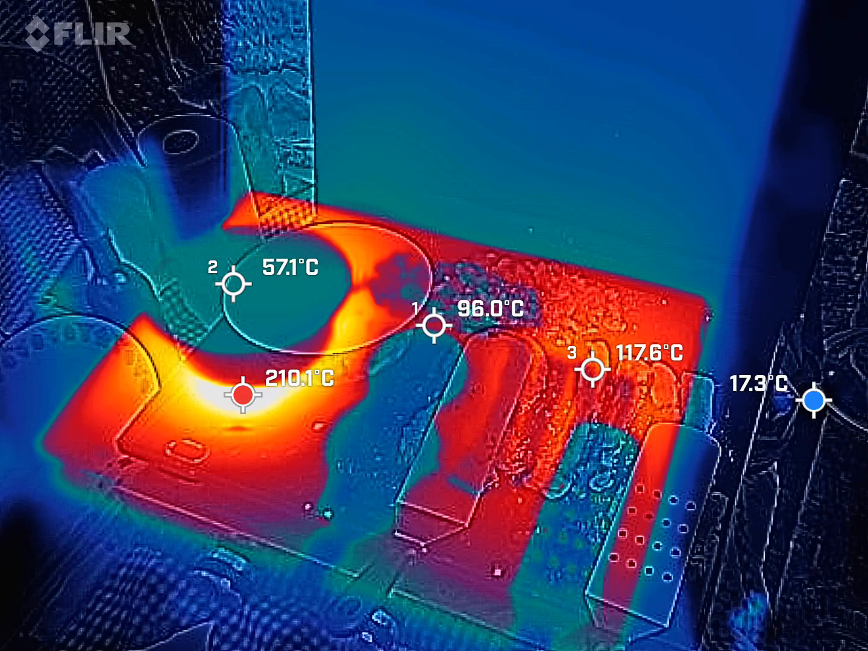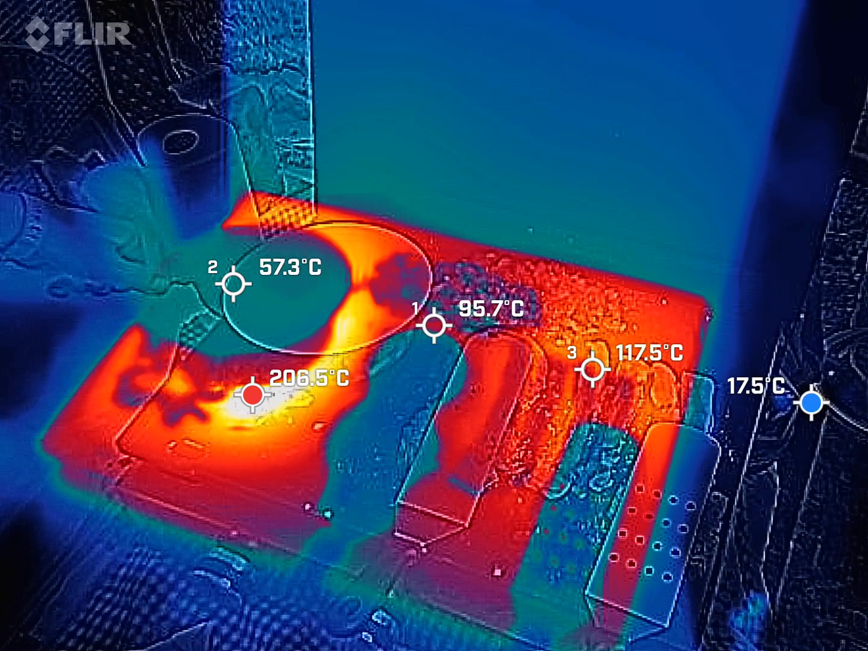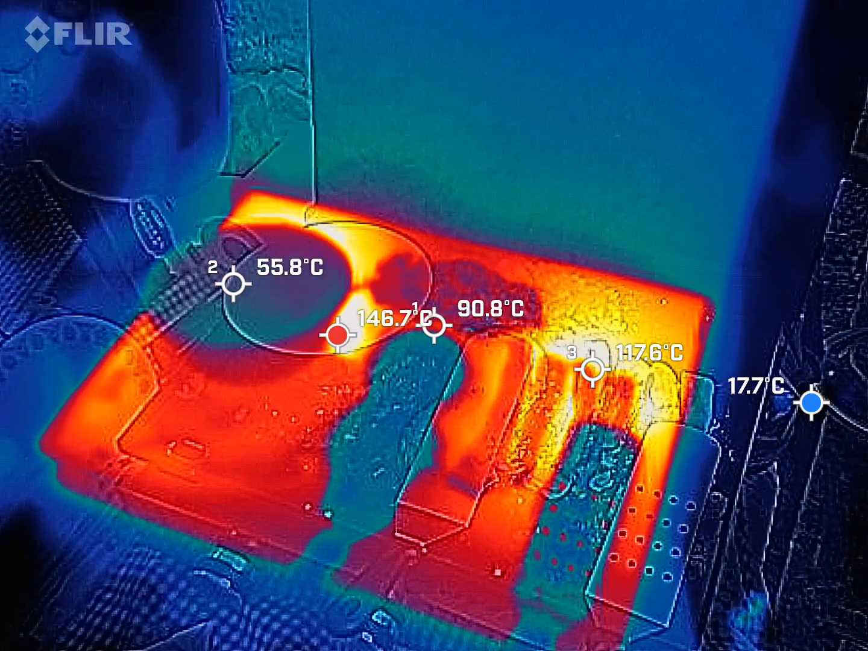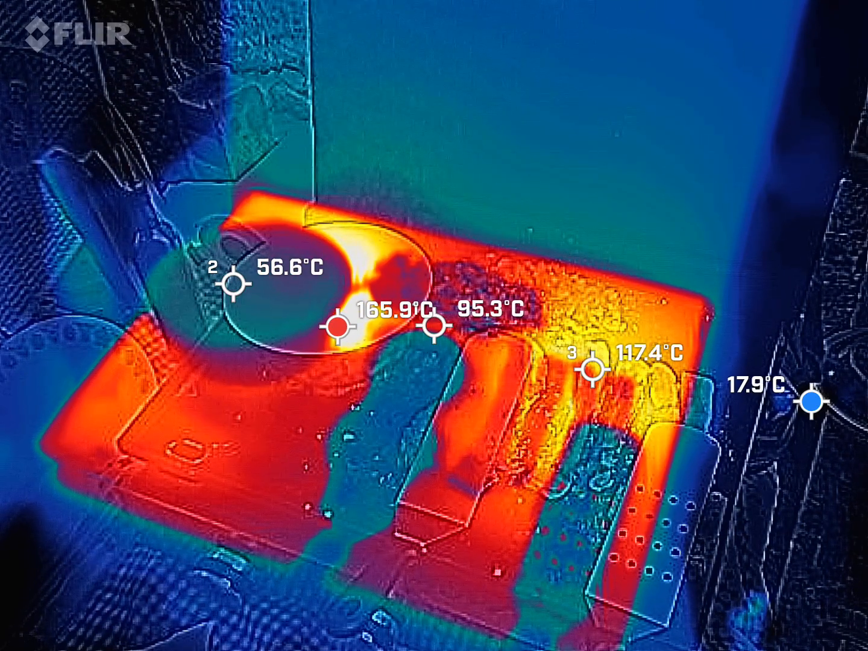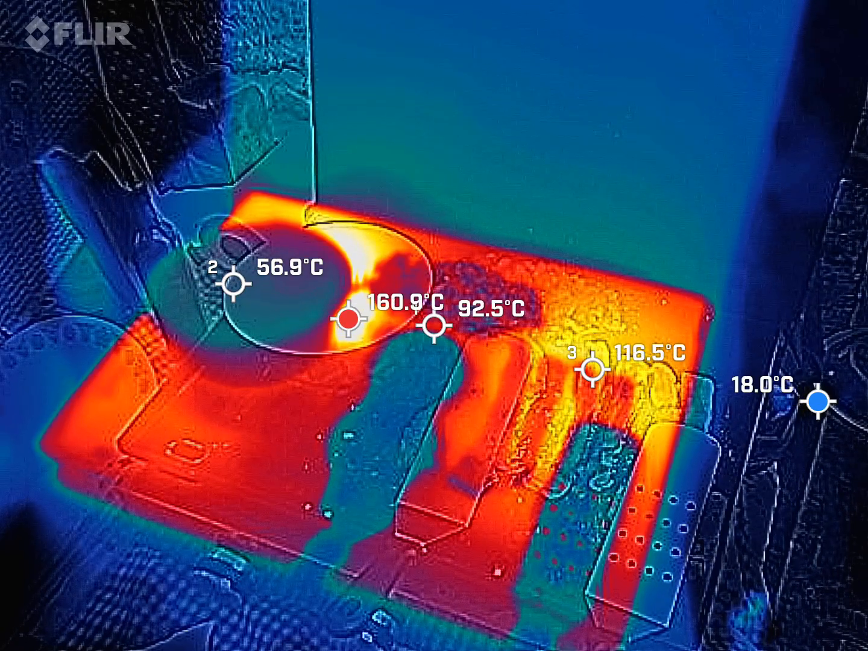Now if I put some water, let's see what happens. Just enough to... Now I'm just trying to transfer the heat. 56. Alright, so it already went down a little bit?